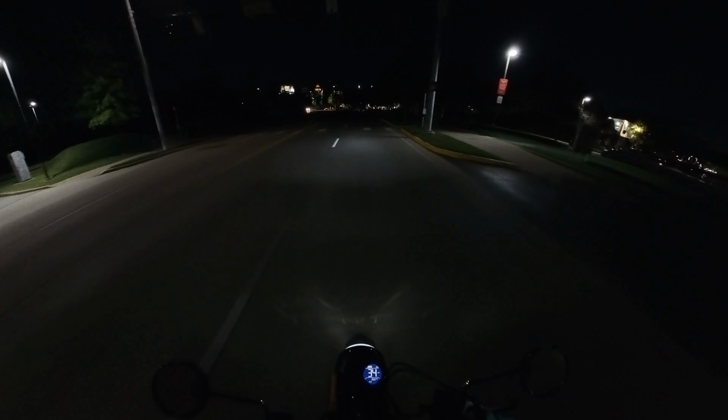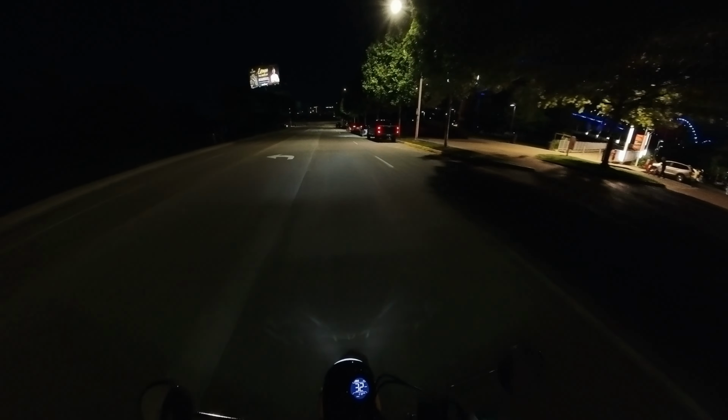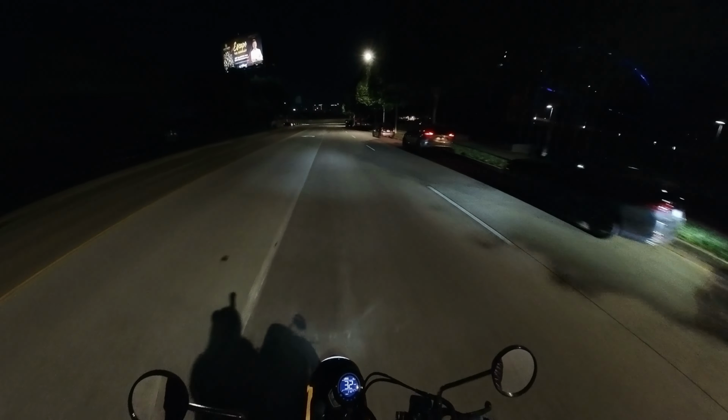The reason I leave the shutter speed at 1/100 is so that it's still fast enough that the camera image stabilization can work well enough.